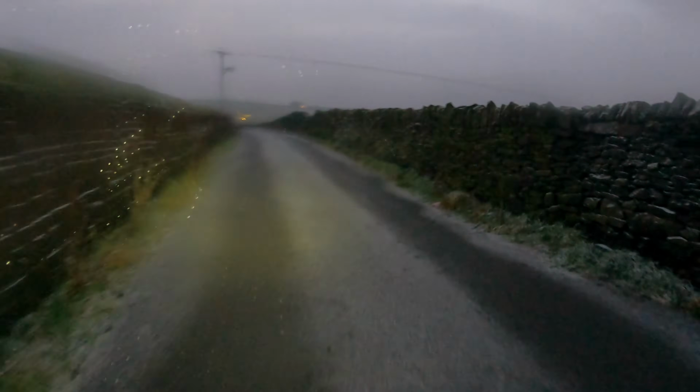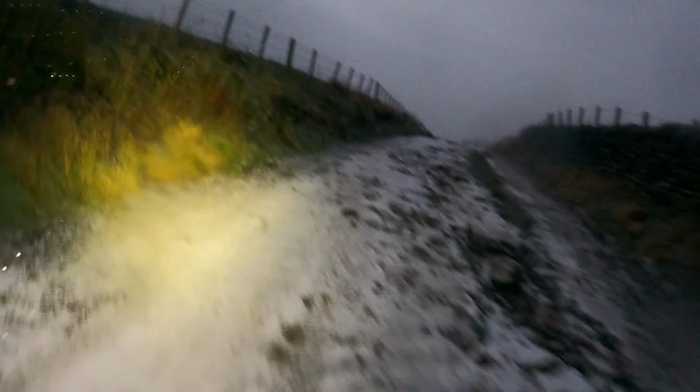So I've just set off. It's just started to snow. It's said it's going to be heavy snow from this evening all the way through tomorrow. Tomorrow's going to be worse than this evening, I think, according to the forecast. So it's just started to get dark. So we're just getting to the start of my little trail this evening.